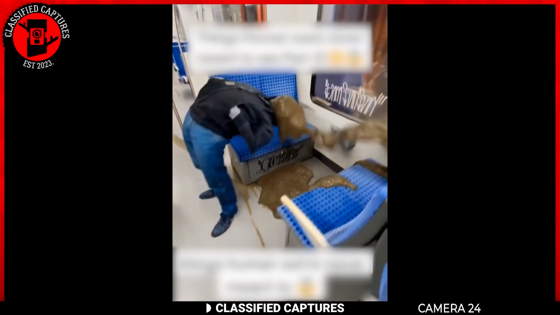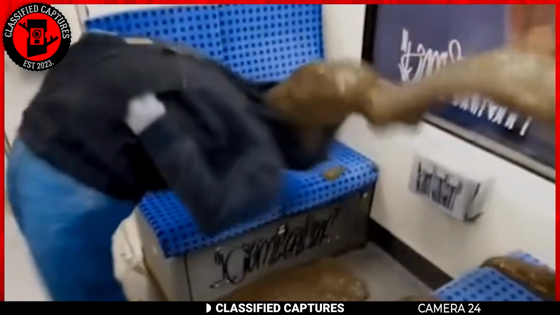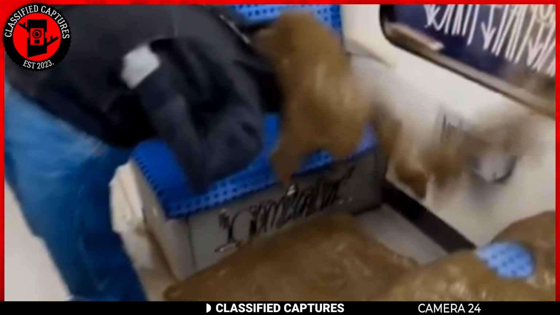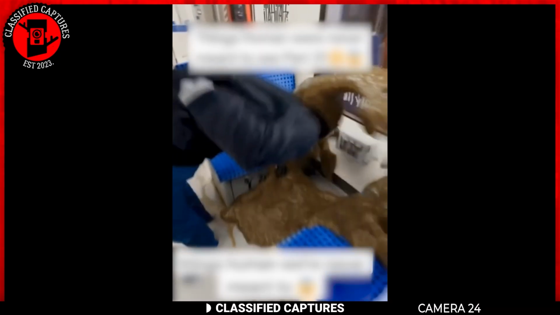The sight is unsettling to say the least. The liquid looks almost too dark to be blood, giving it an otherworldly, sinister quality. But the question remains, what exactly is happening here? Is this some kind of elaborate hoax or special effect, or is it something much darker, something that can't be explained away so easily?